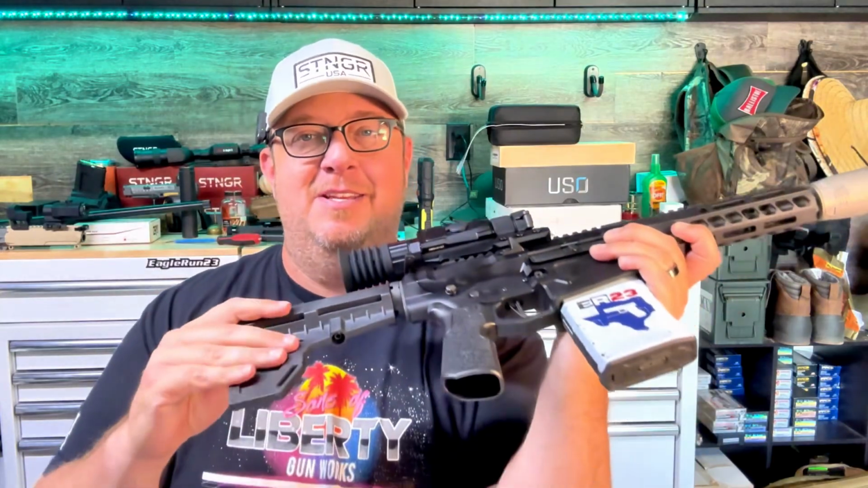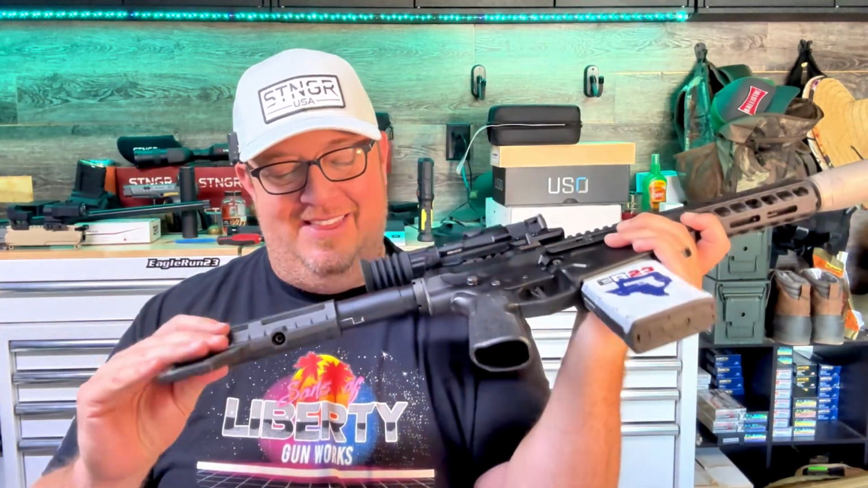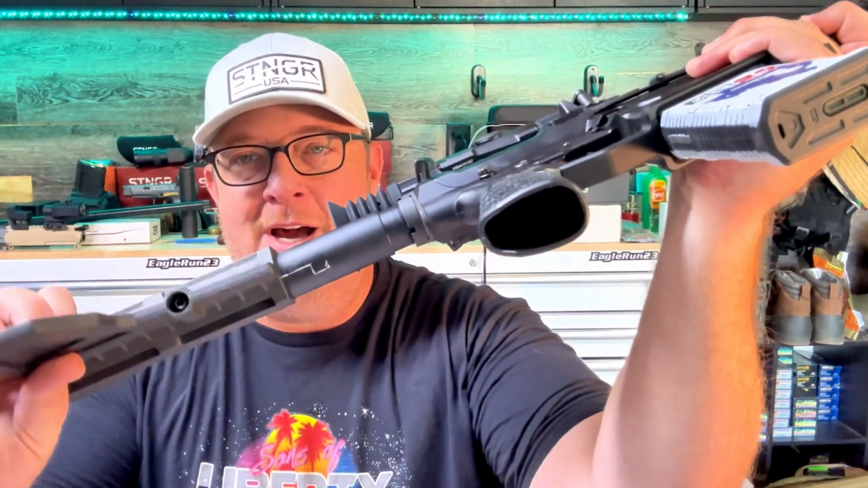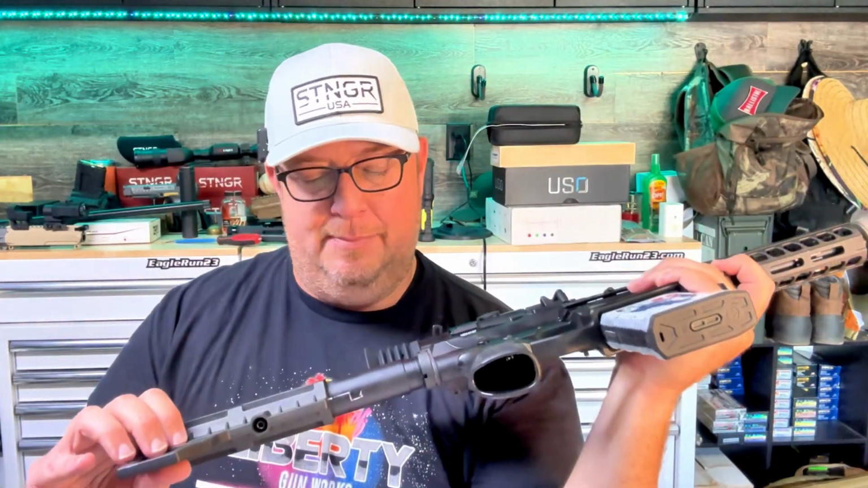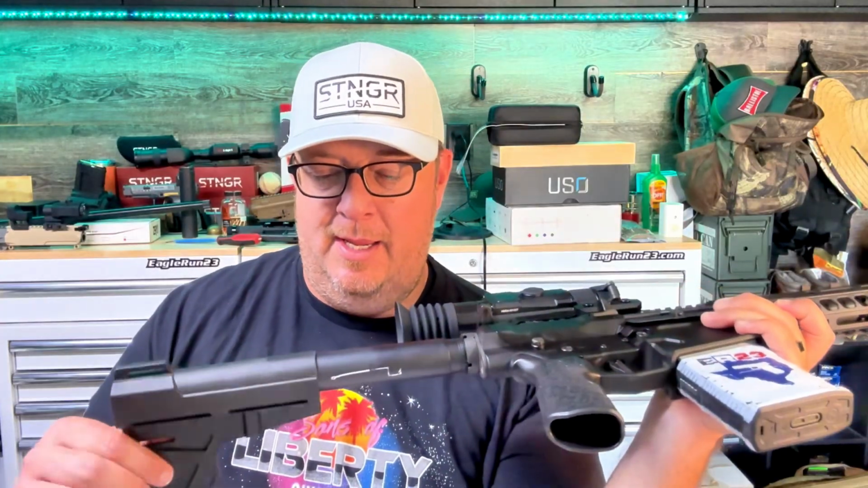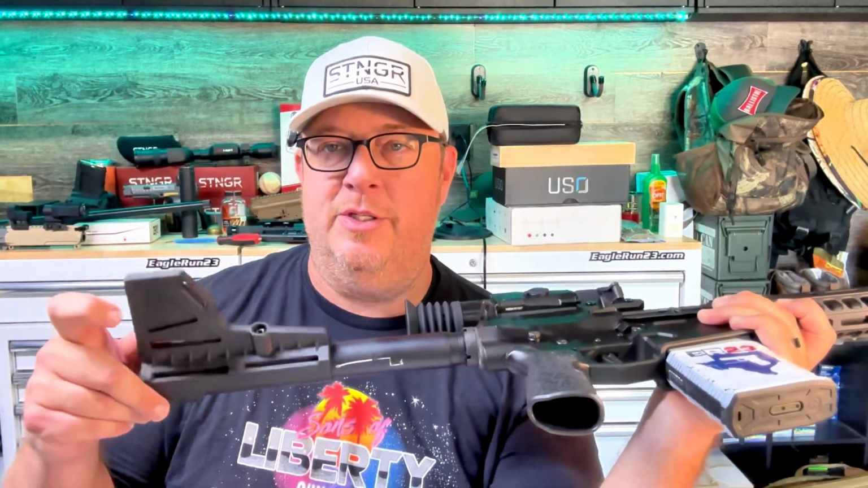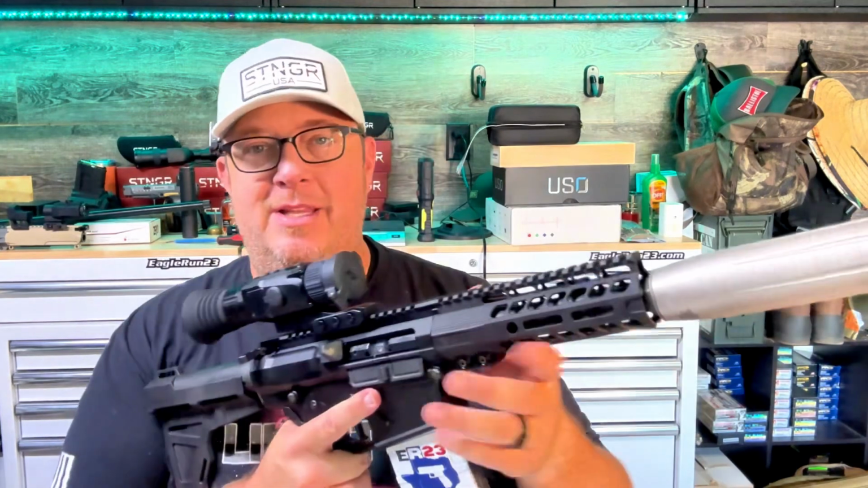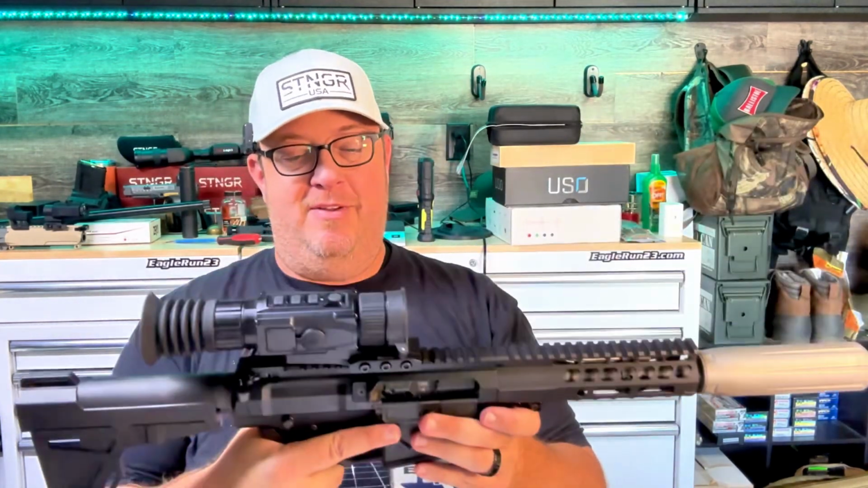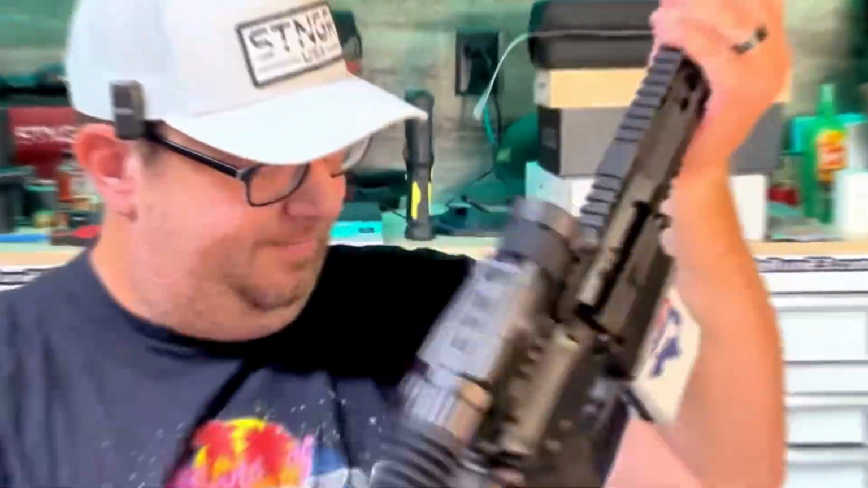But then something else happened. This is the Shockwave. You can see I gouged up my buffer tube. That's a big bummer on a gun like this, because I spent a lot of money on this rig, and now my stock can just do circles down here. If your gun's not shooting the way you want it to, check that suppressor, check your optic, and make sure everything is tight.